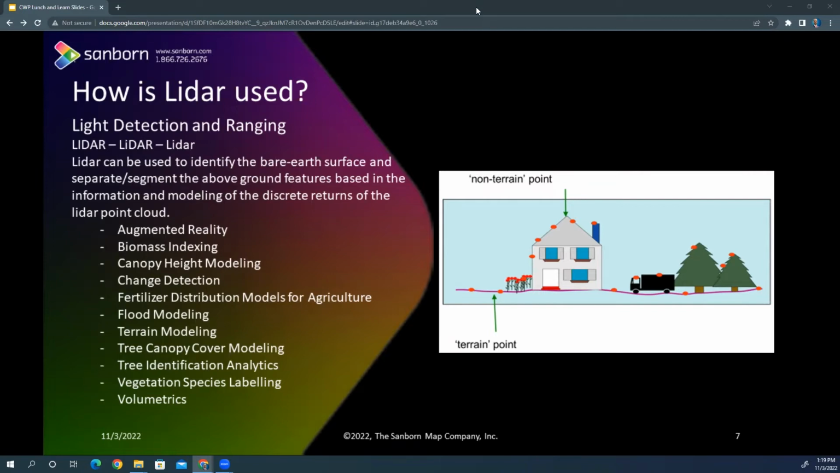Right. So with the technology, especially when you're combining LiDAR with other technology like RGB or multispectral imagery, the fourth band near infrared, you're able to take things that would just be a digital surface model or a digital elevation model, which is just the bare earth, and you're able to calculate additional attributes.